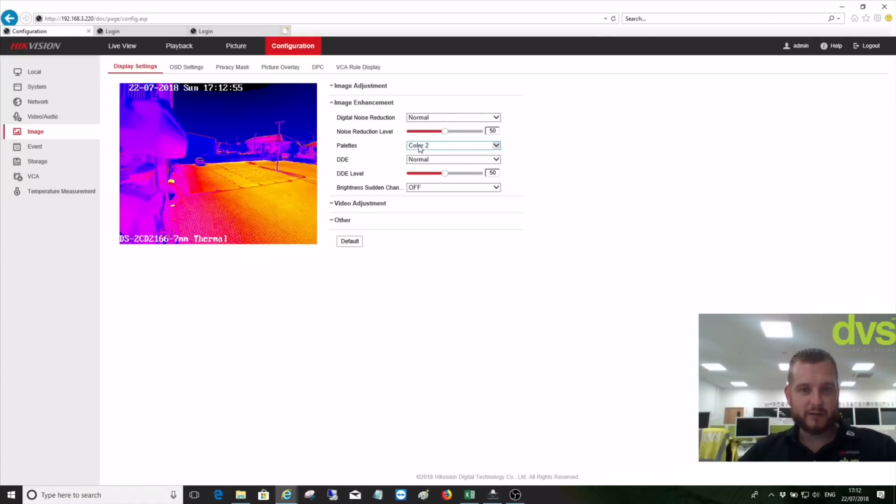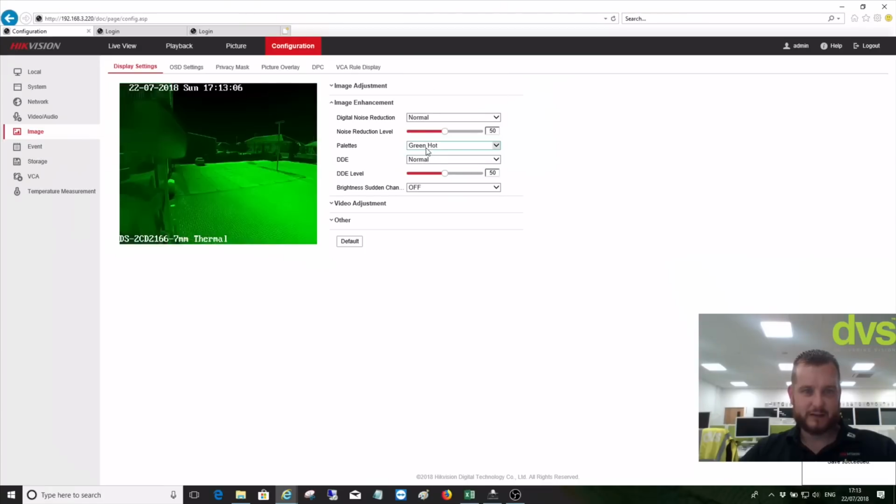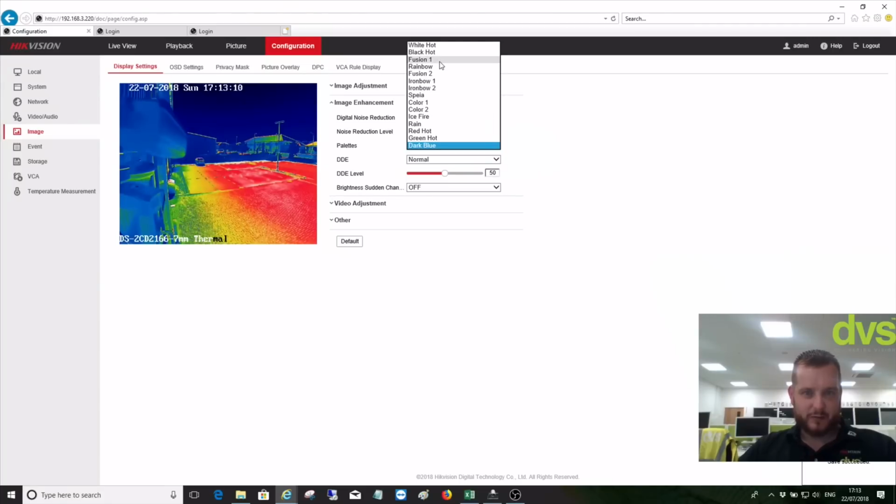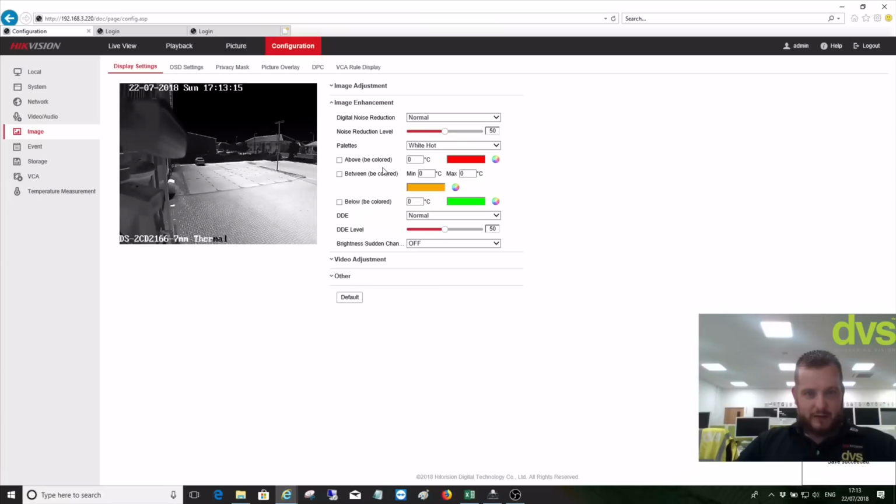So that's just my personal preference. Again, we've got ice, fire, rain, red hot, green hot, dark blue. I'm going to put it to white is hot. Once you've chosen your palette, you can actually start setting up